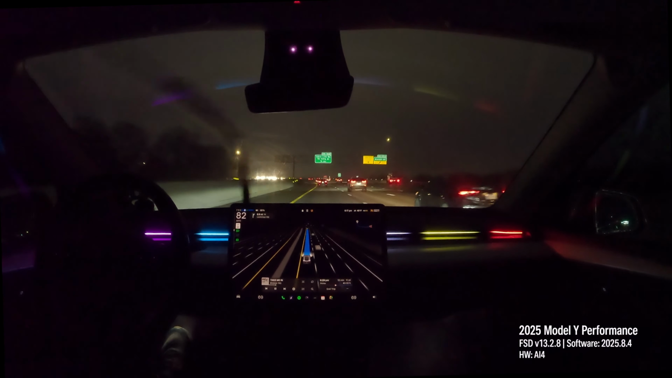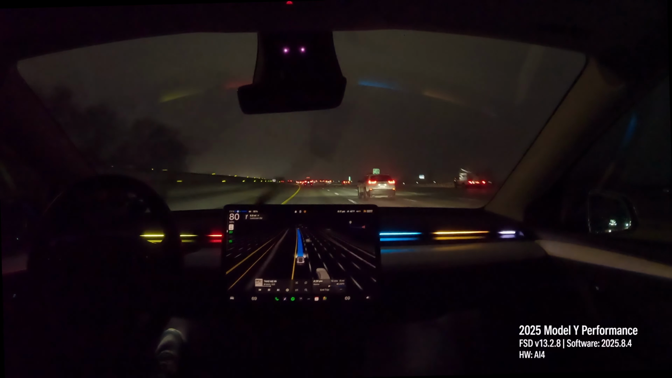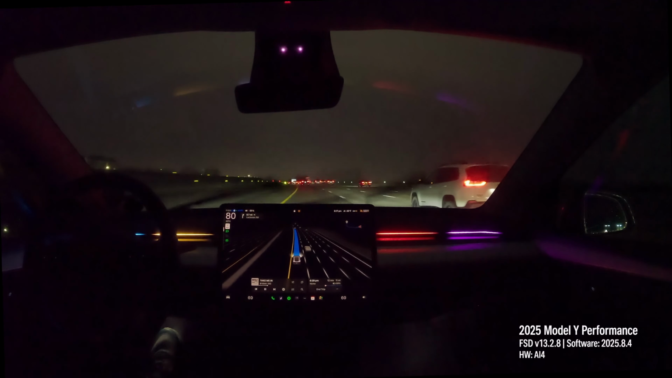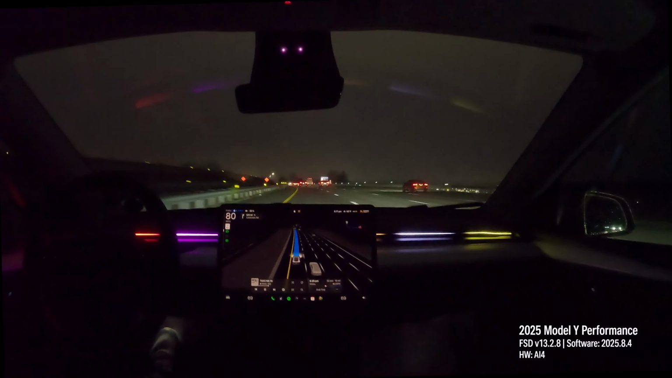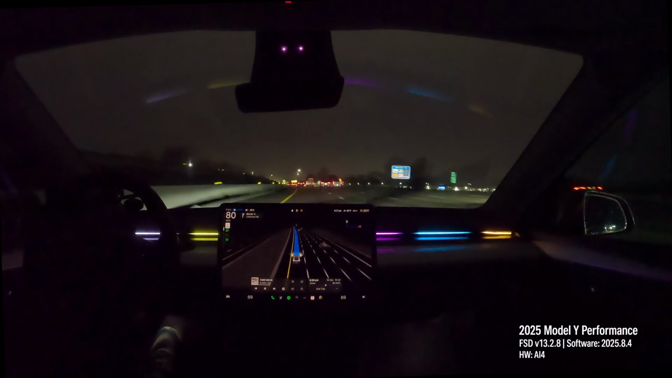Another thing of the launch edition that I would have totally enjoyed to have in this vehicle would be the acoustic glass. There's clearly a lot of road noise. Normally it doesn't bother me